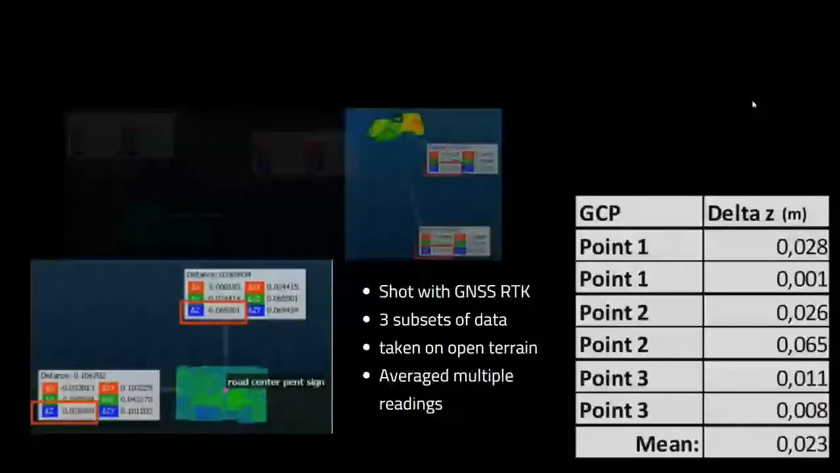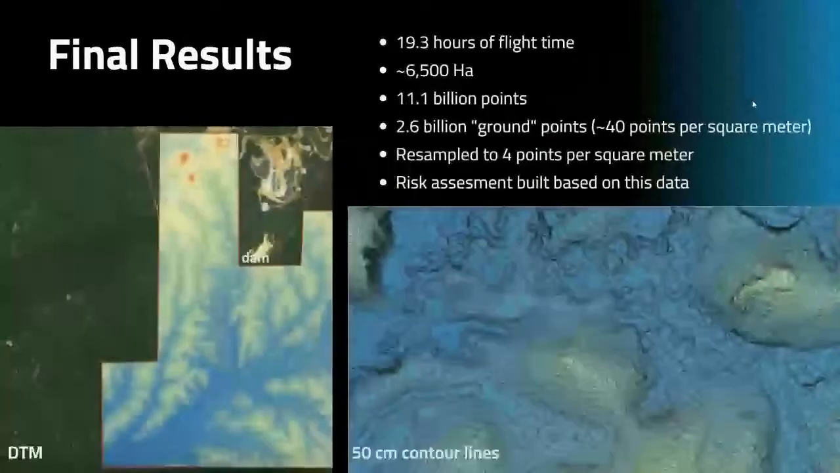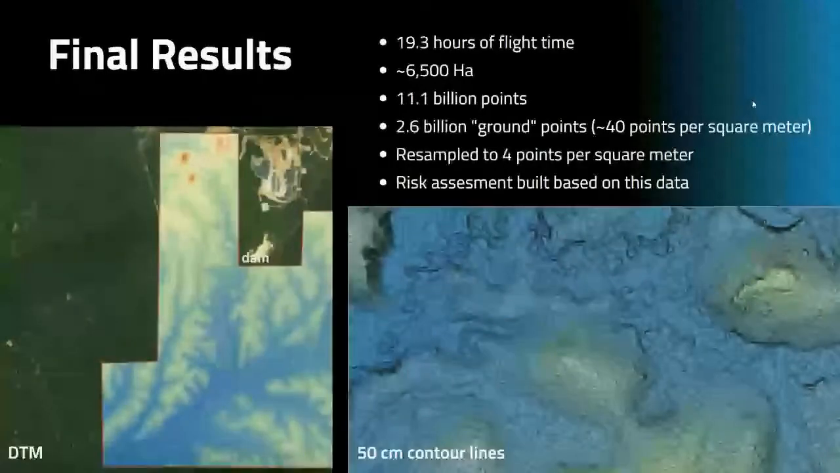And lastly, the final result was a total of about 19 hours of flight time, 11.1 billion points with 2.6 billion ground points. So we got about 40 points per square meter ground density through that canopy, which is really, really good. And then we resampled to 4 points per square meter, and the risk assessment was built based on this data.